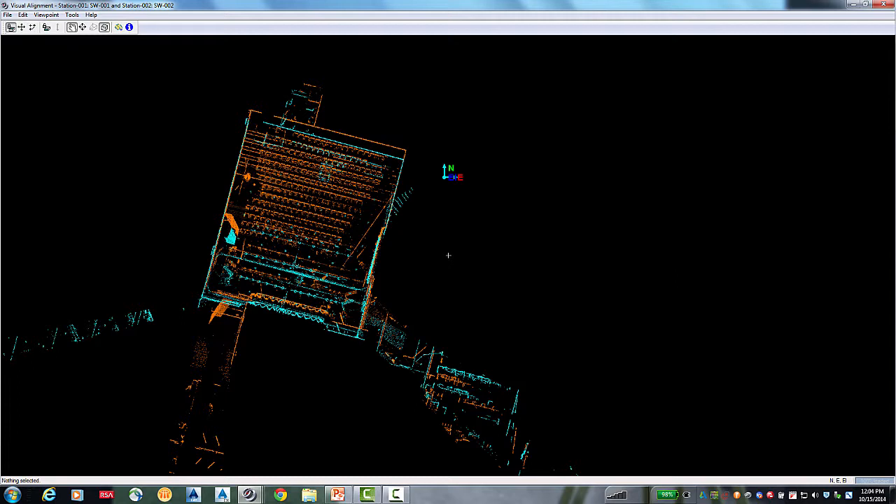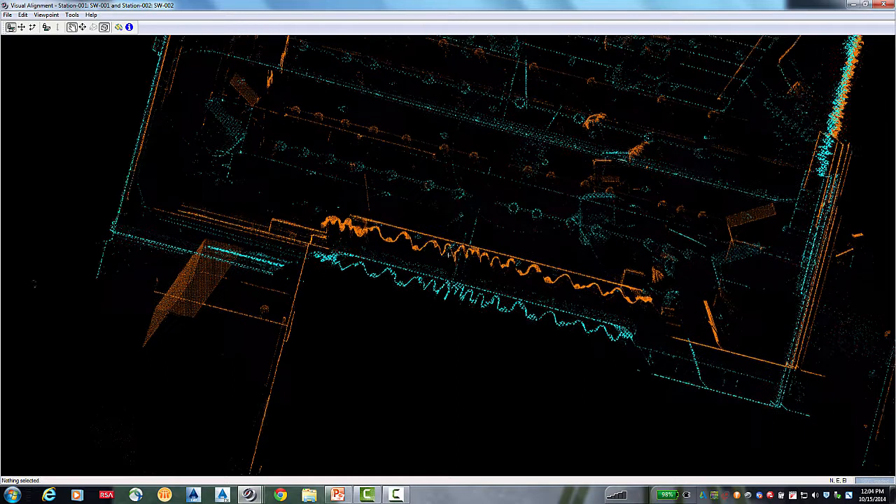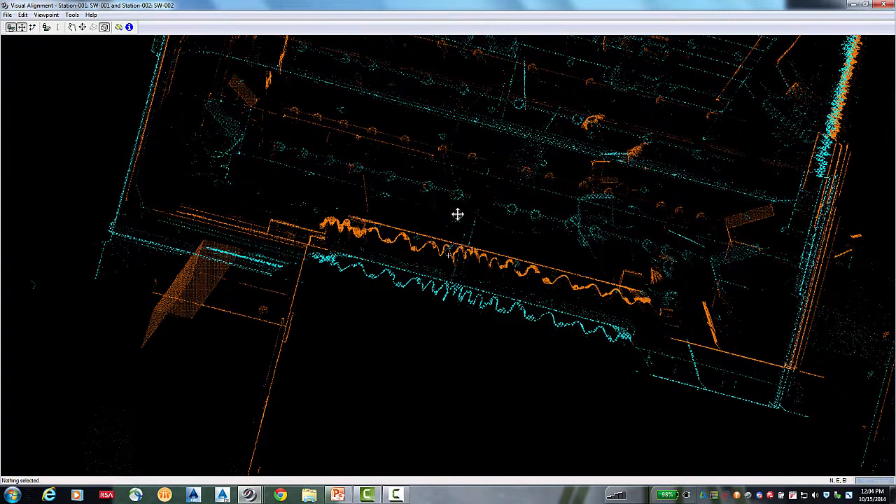Once you get them close, you can zoom into it, and I like to get at least 2 corners and then make my fine adjustments from there.